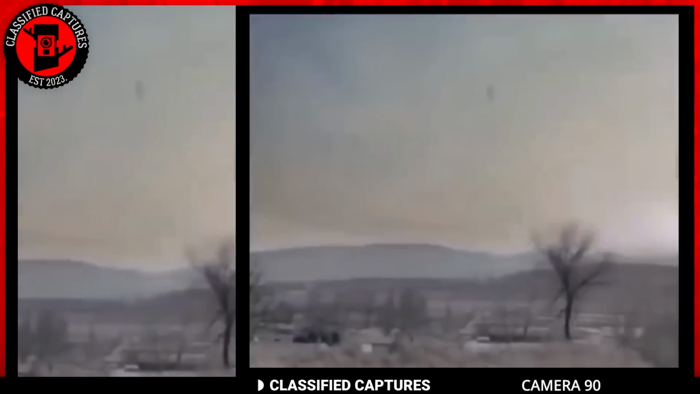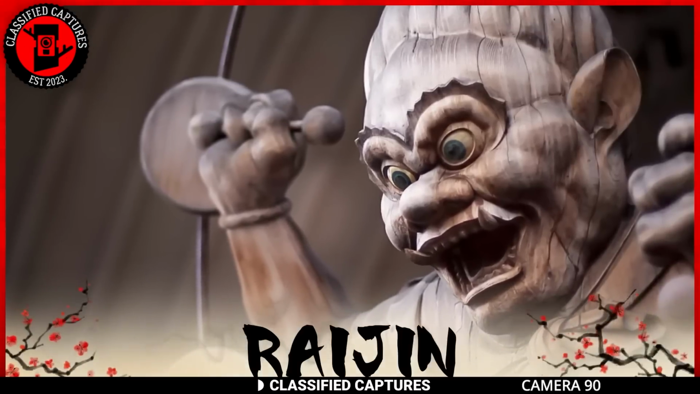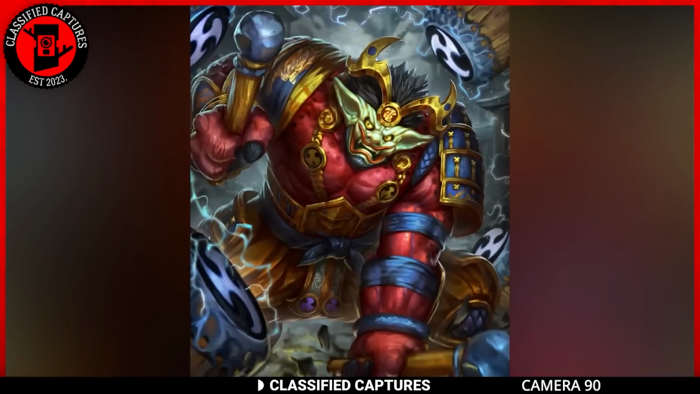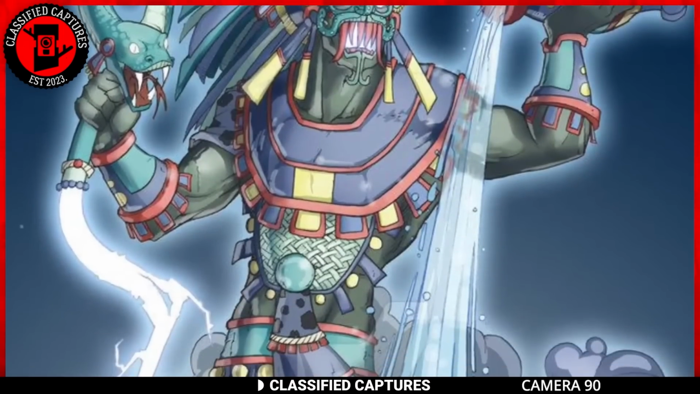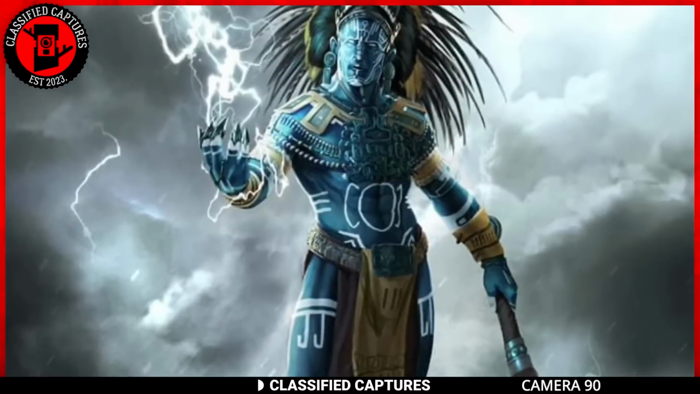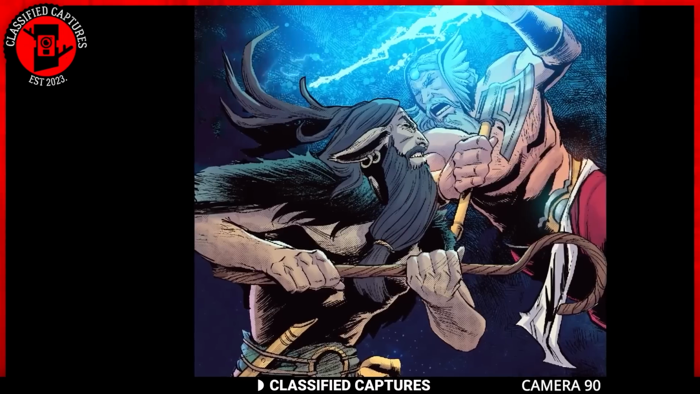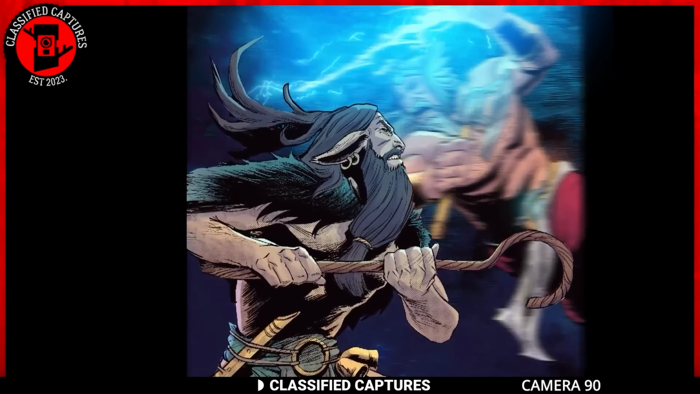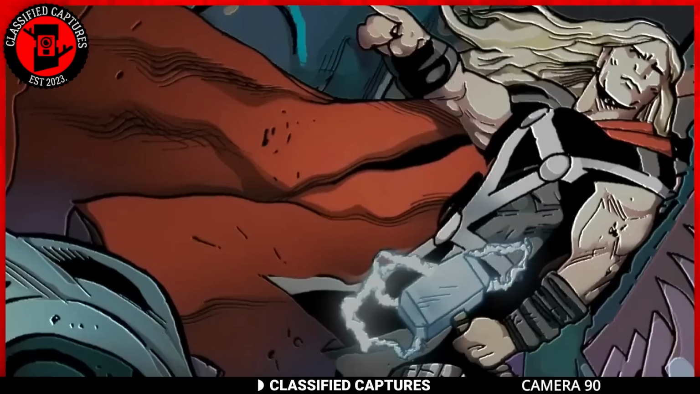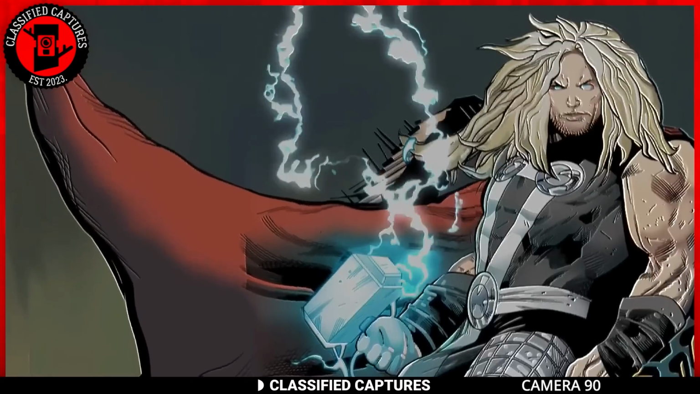Well, I guess it depends on which civilization you ask. This is what I mean. Raijin, the Japanese god of thunder, lightning, and storms, is depicted as a muscular figure surrounded by drums that create thunder. Tlaloc, the Aztec god of rain and lightning, wields lightning bolts and controls the weather, especially during the rainy season. Perun, the Slavic god of thunder and war, is a mighty warrior whose lightning serves as a divine weapon to protect the righteous. And then there's Thor, the Norse god of thunder, lightning, and storms, who wields the powerful hammer Mjolnir, which is used to summon lightning and protect both gods and humans.